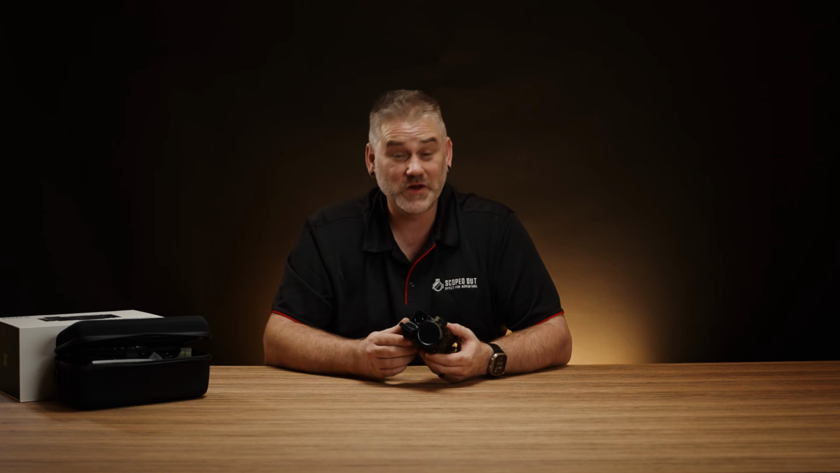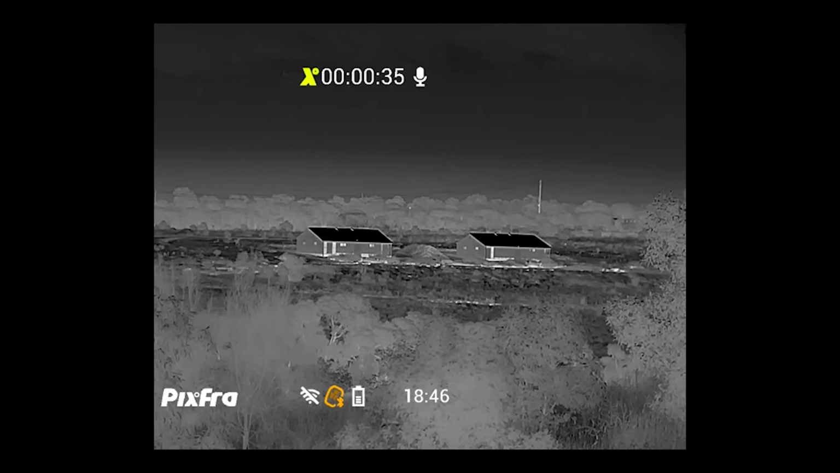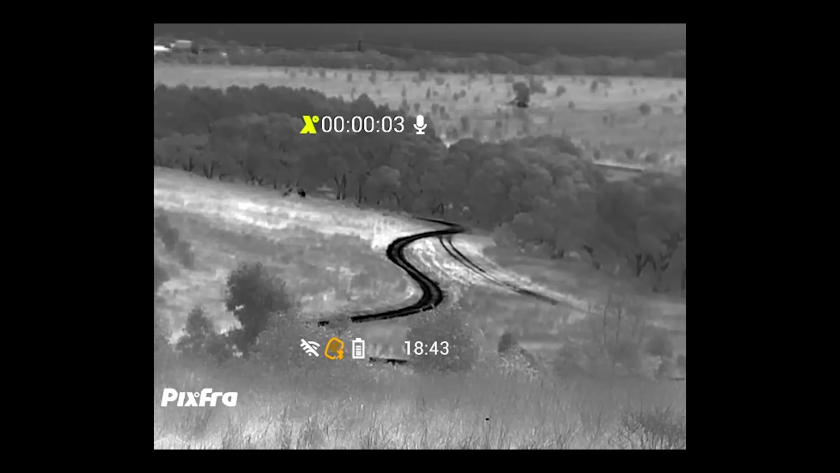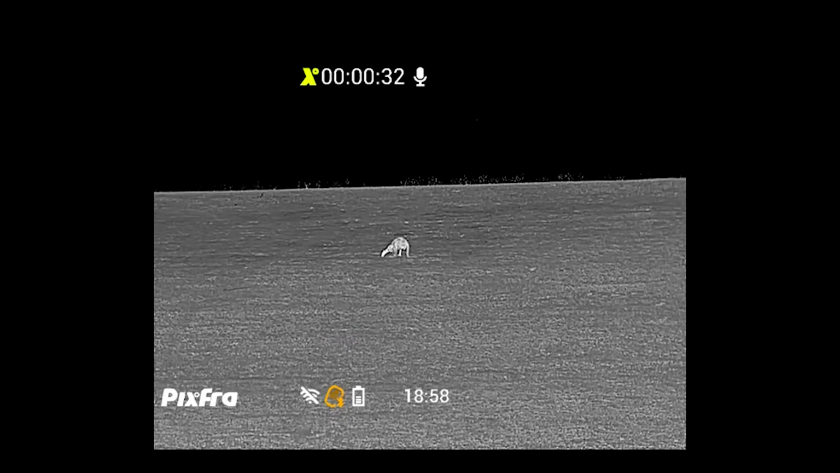From an image quality point of view, Pixfra do extremely well. They have a nice sensor that works well. Their software that is working to process the image does a very good job. And for the price point, they look exceptional. And they look pretty good anyway, if you take the price consideration out of it. From looking at large areas, where we got lots of information going on, through to detailed images of animals, you can really get a real sense of it.